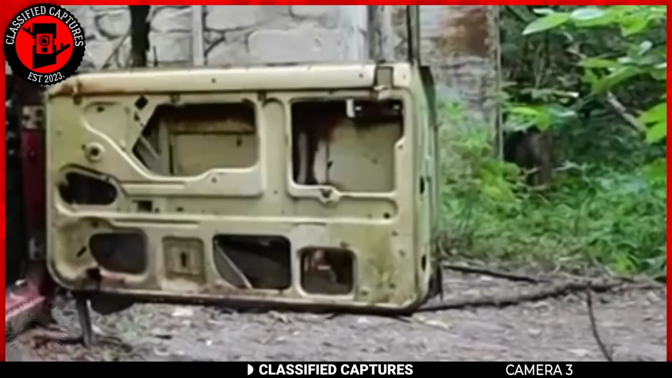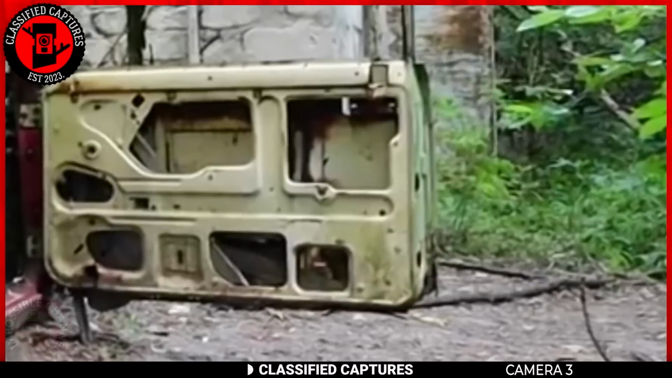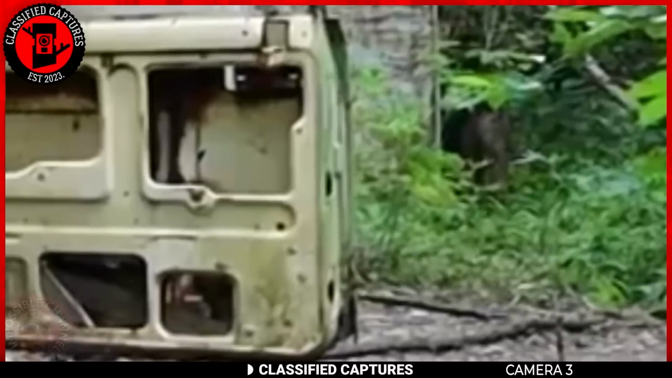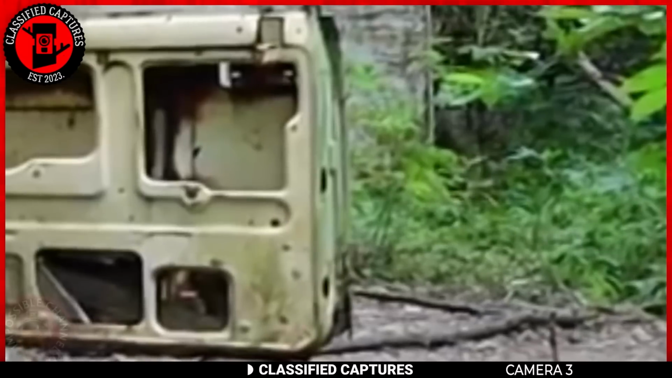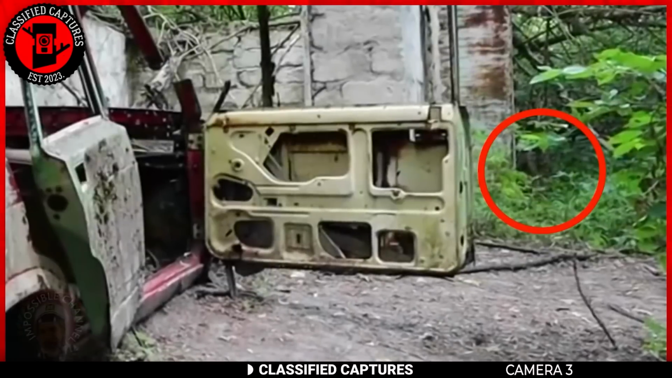The enigmatic sighting sparks speculation among viewers, with some pondering whether this could be a Bigfoot, while others entertain the notion that it might be one of the creatures purportedly deformed by the lingering radiation in the area. Could that be the case?